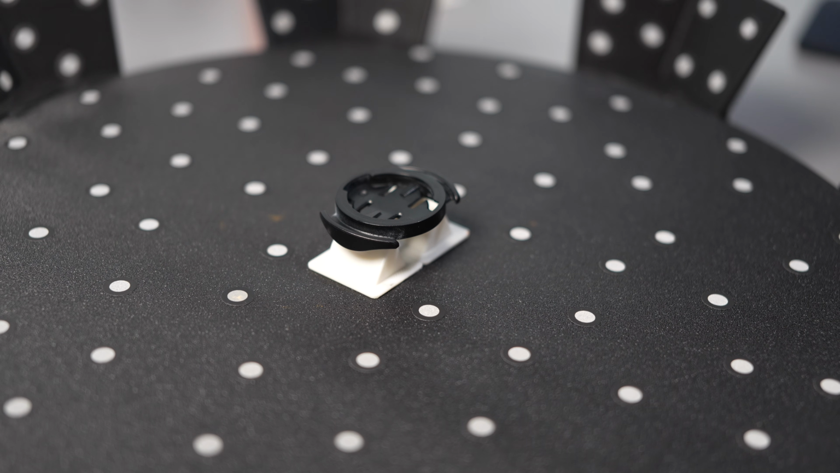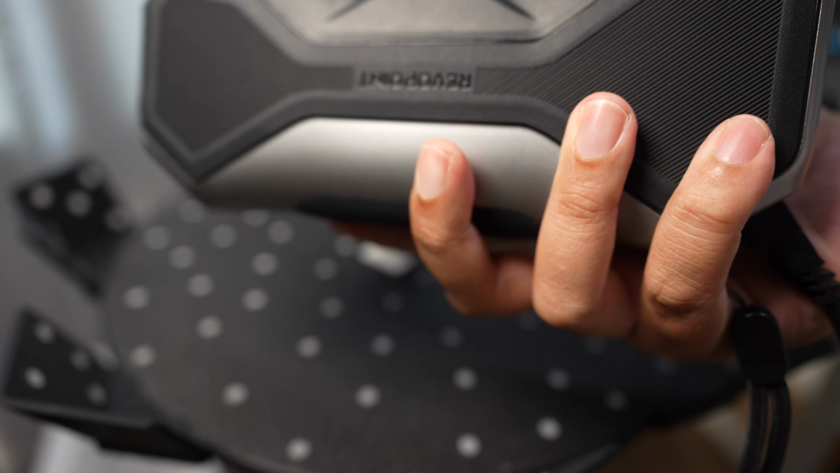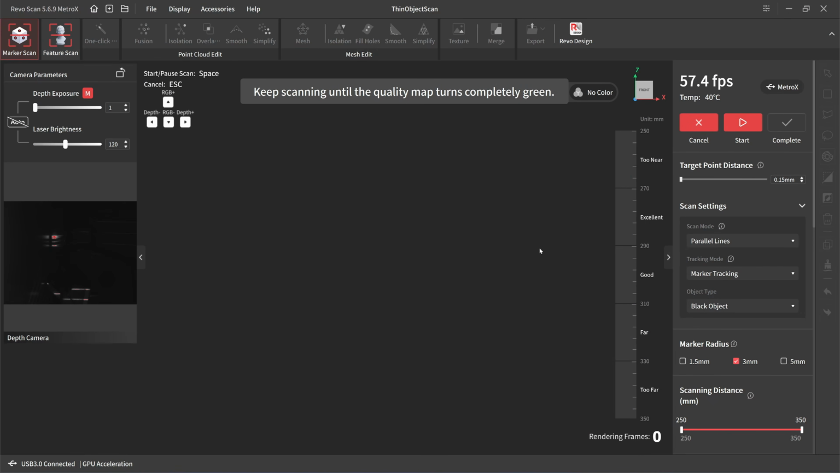Okay, before I go, let's try to scan the same thing with the RevoPoint Metro X. Okay, this is RevoScan 5.6.9. Resolution is set to minimum 0.15. Parallel lines, marker tracking, black object, and the marker radius is 3 mm. This is the inner circle radius, and I'm going to turn on automatic exposure.